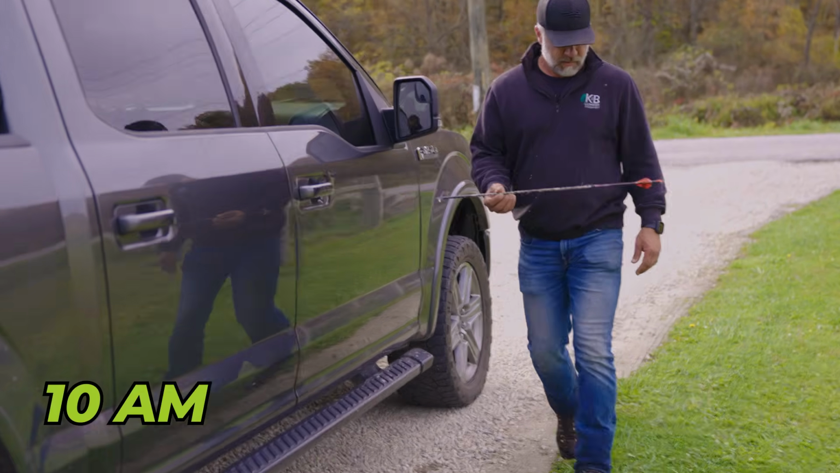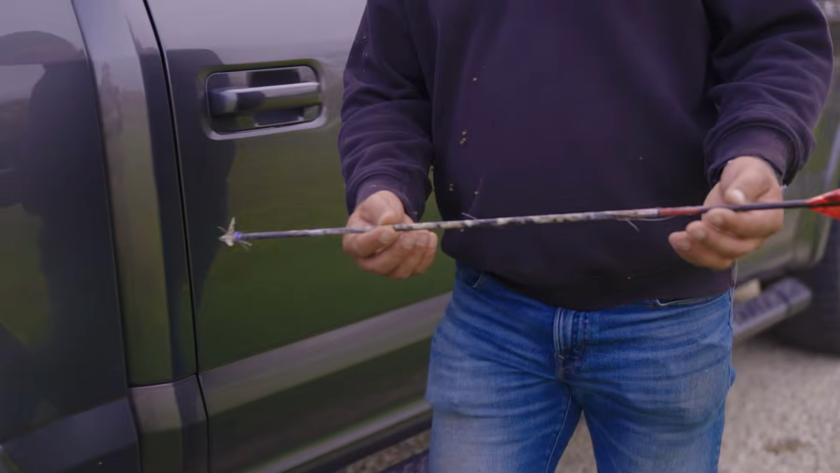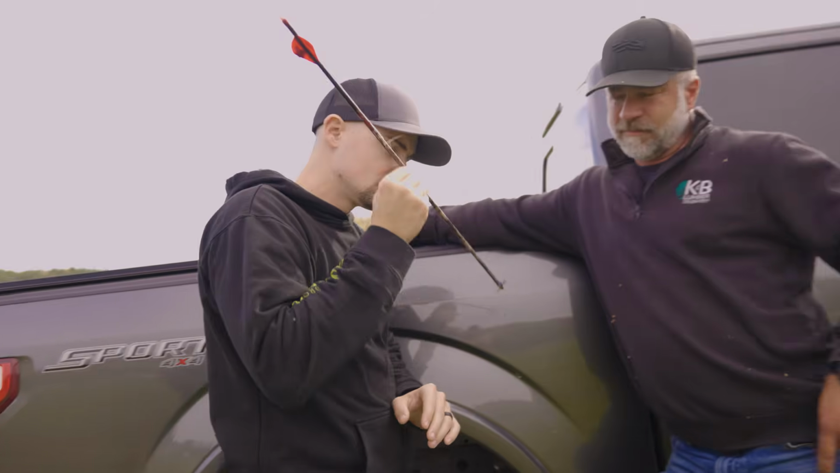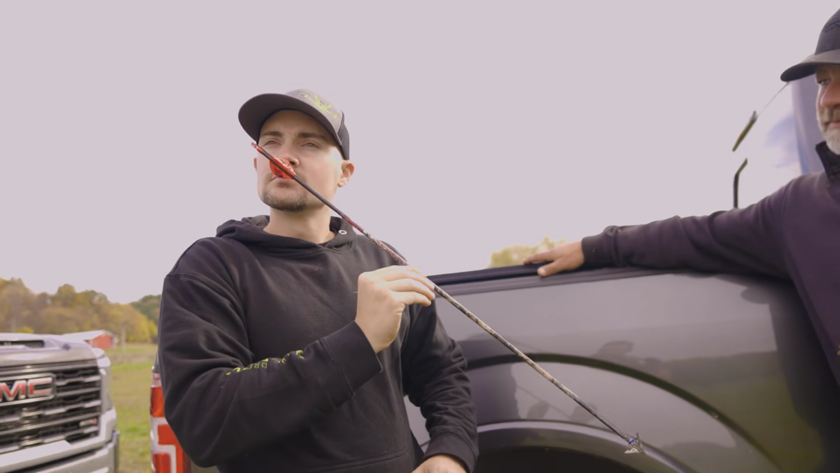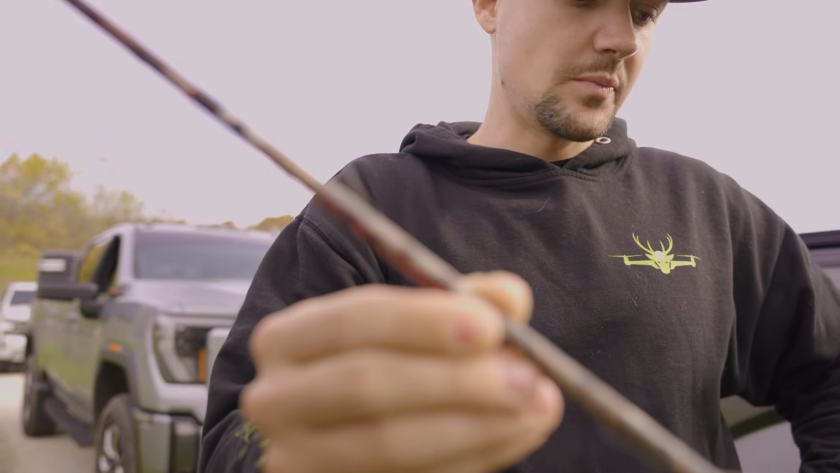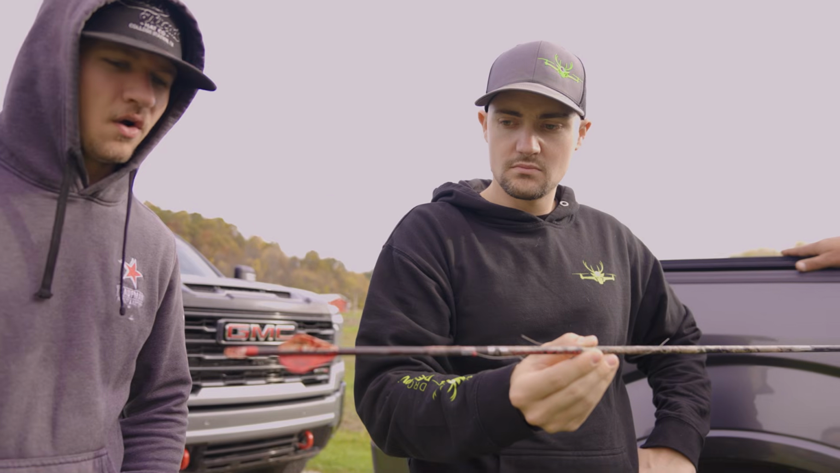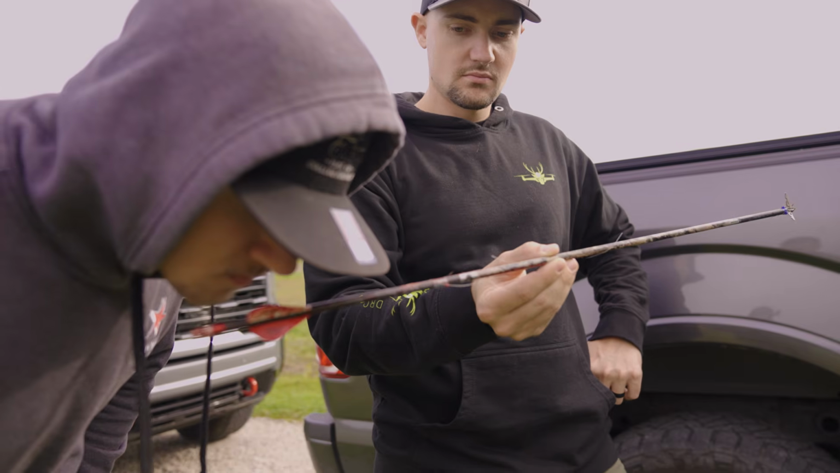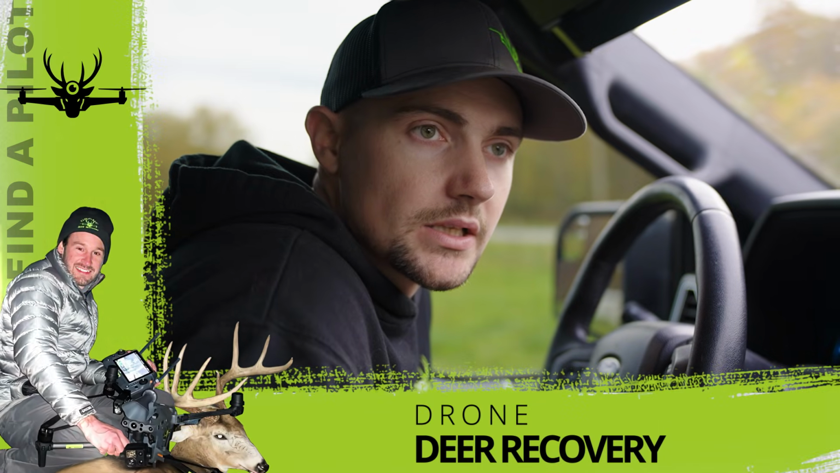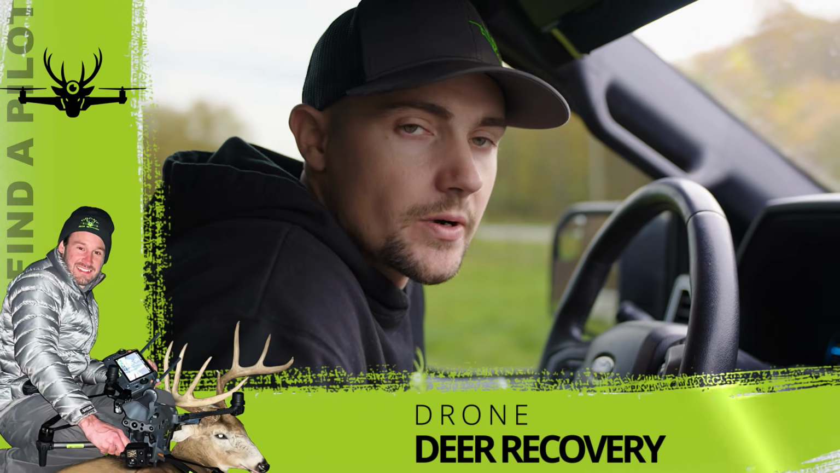Found your arrow. Oh, it has blood all the way back there? Yeah. Dude, I think somebody took your buck. That's real weird. It doesn't look like guts. It doesn't smell that bad. It's not guts. I think it's a backstrap. I think so too. After looking at the arrow, I do not think that was a gut hit deer. I think it was basically backstrap into the rear ham.